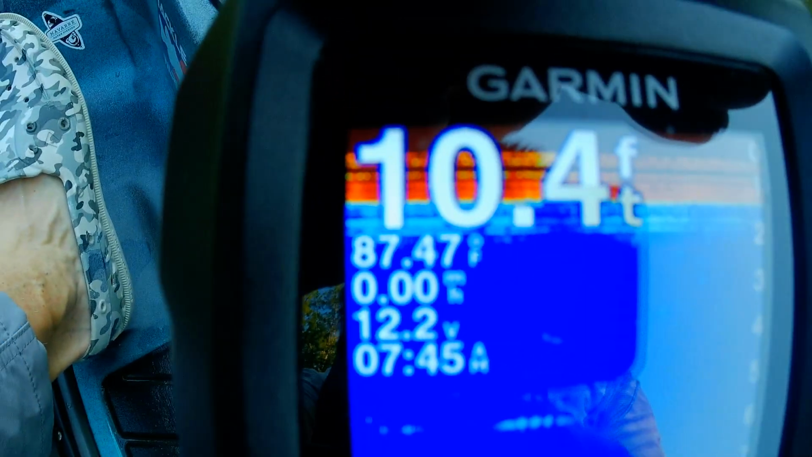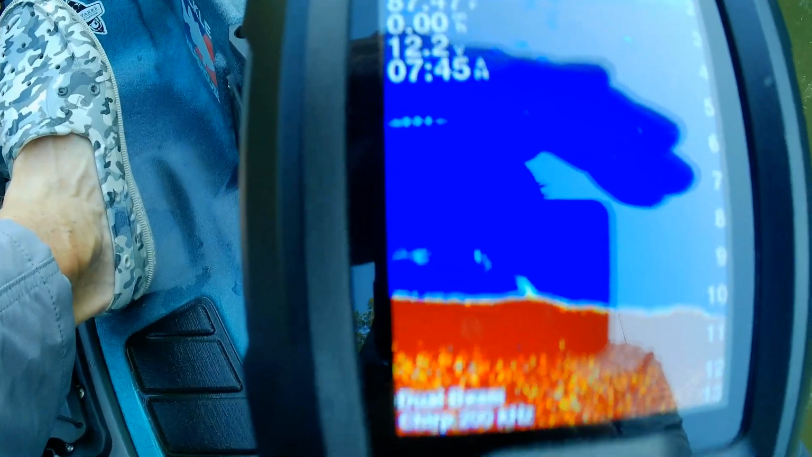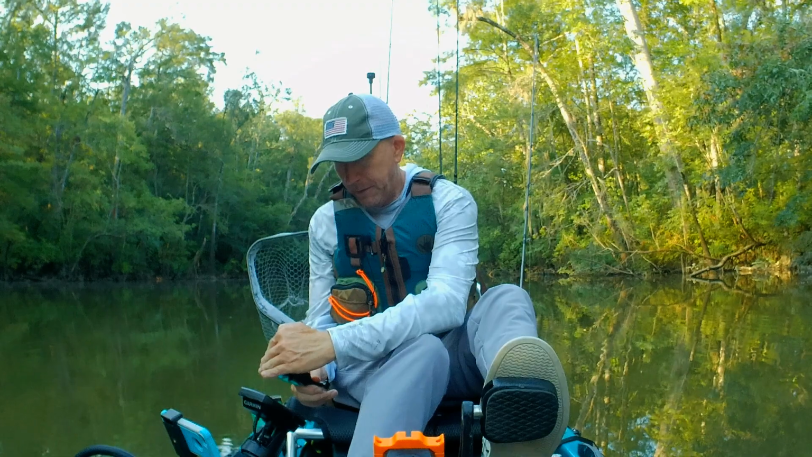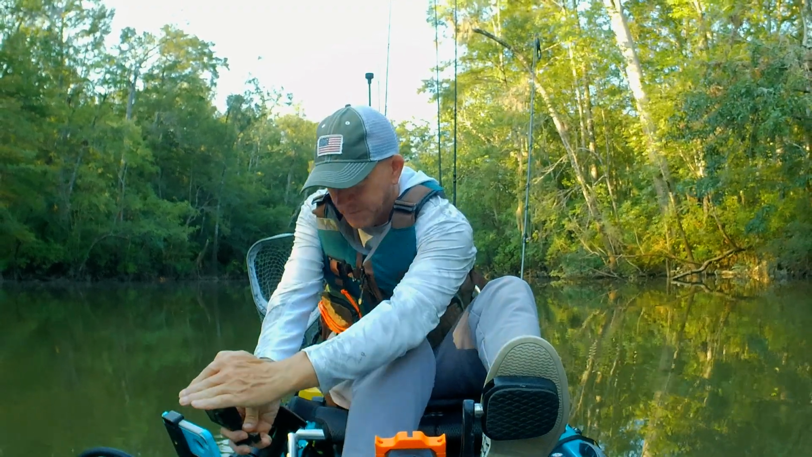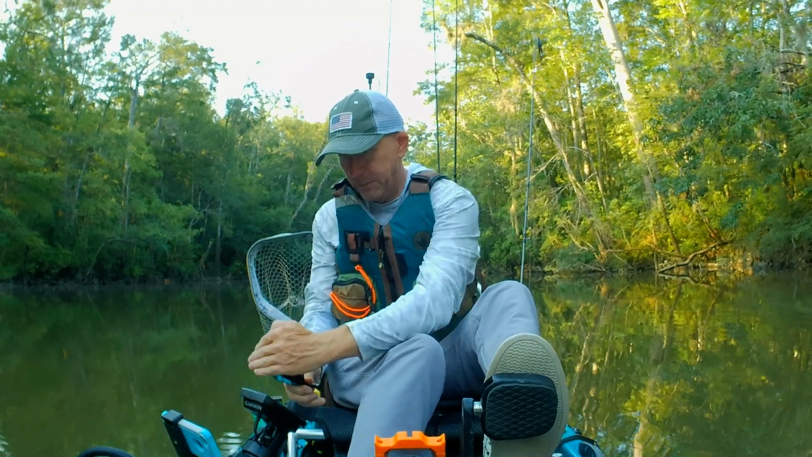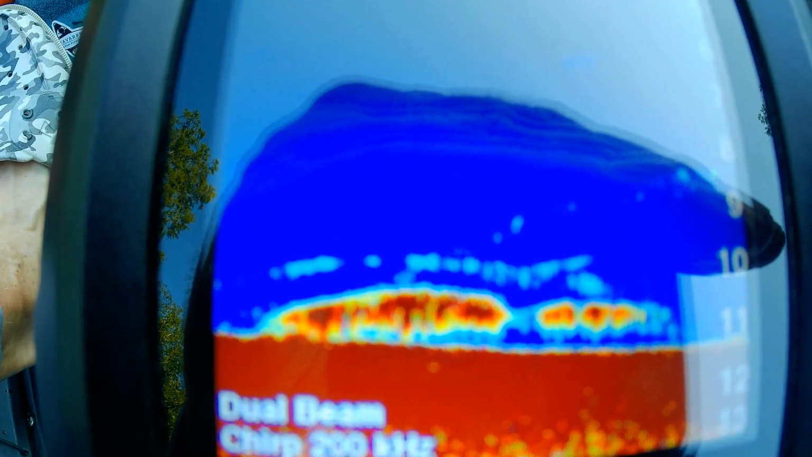So it just tends to show me more things, and I'm trying to get rid of this glare if I can. It just tends to show me more stuff, more than the Deeper Pro does. So for instance, here's something here, and I don't know how to read this, so I don't know what that is, but there that goes, and yet I'm not seeing it on here.